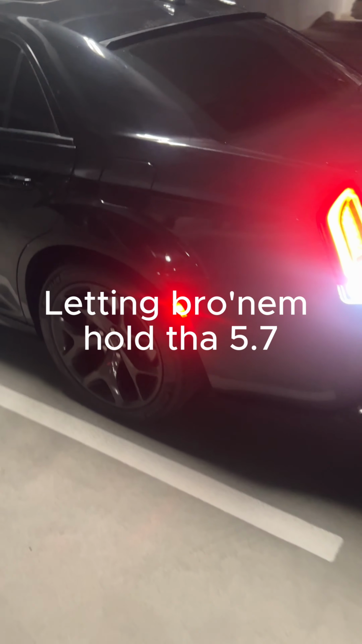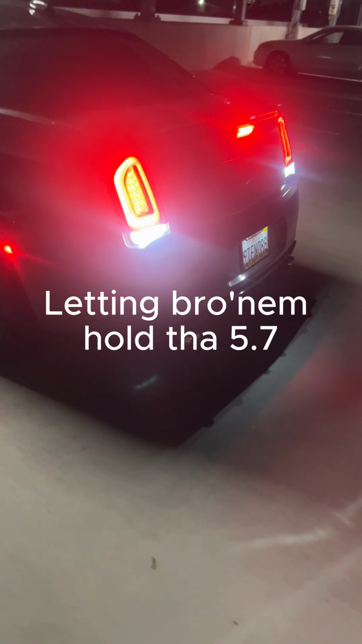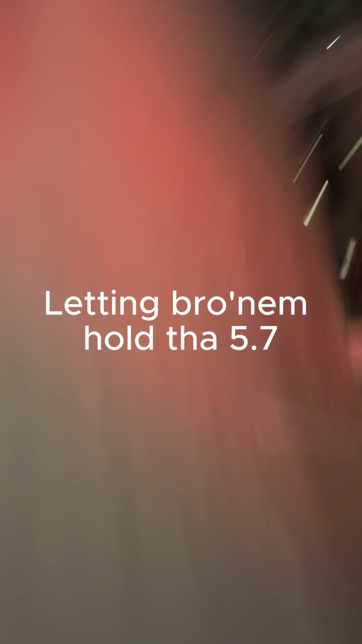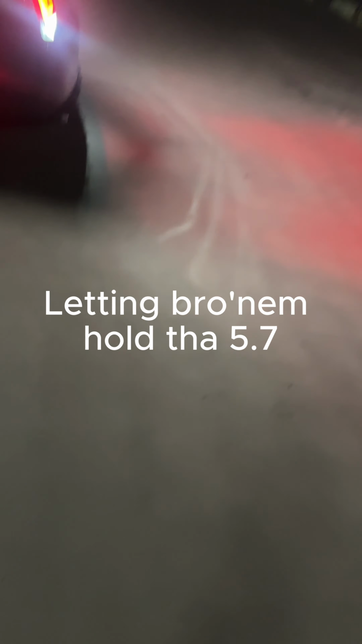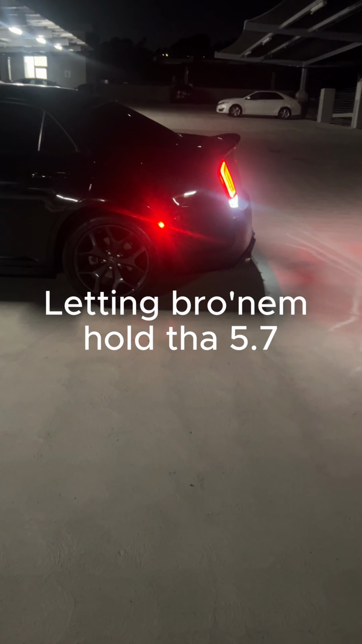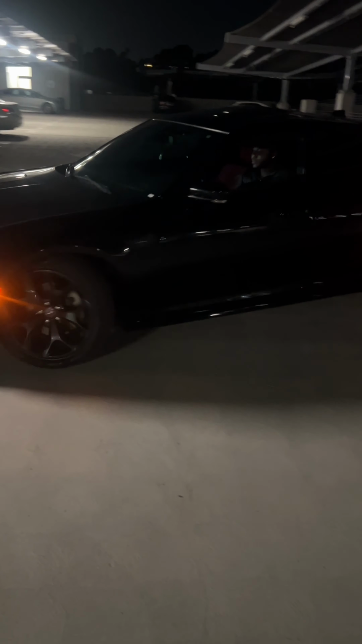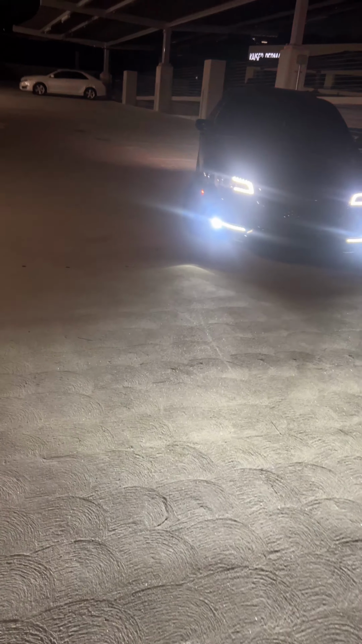Man, I'm letting them drive my shit. How you doing? Put it like in the middle. Oh, this street? No, I'm talking about like right here. Middle right here, but go facing this way. Yeah, have that front facing this way. Keep turning.